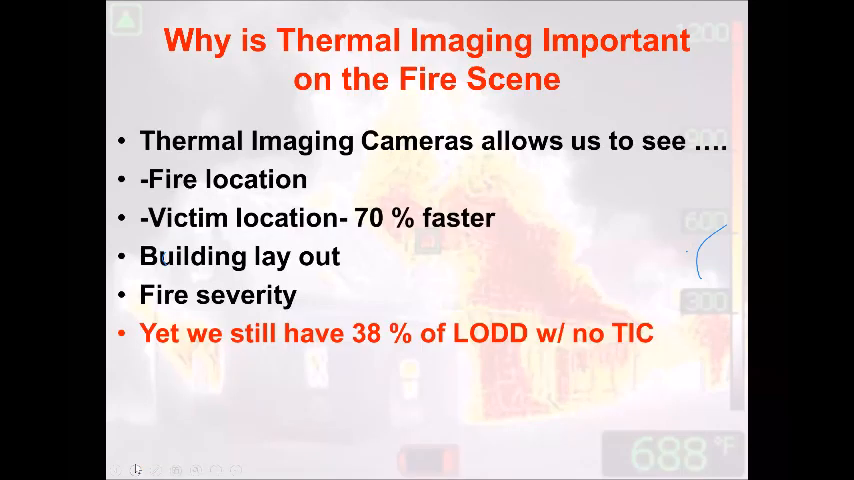So why is thermal imaging important on the fire scene? It gives us a totally different view of what is going on. Our camera allows us to see where the fire is. We can quickly identify flow paths, open doors, fires in walls, things like that. Again, thermal imaging is nothing new in the fire service. It's been around since before I was even thought about becoming a firefighter. But our technology has changed drastically here in the last 12 to 15 years.